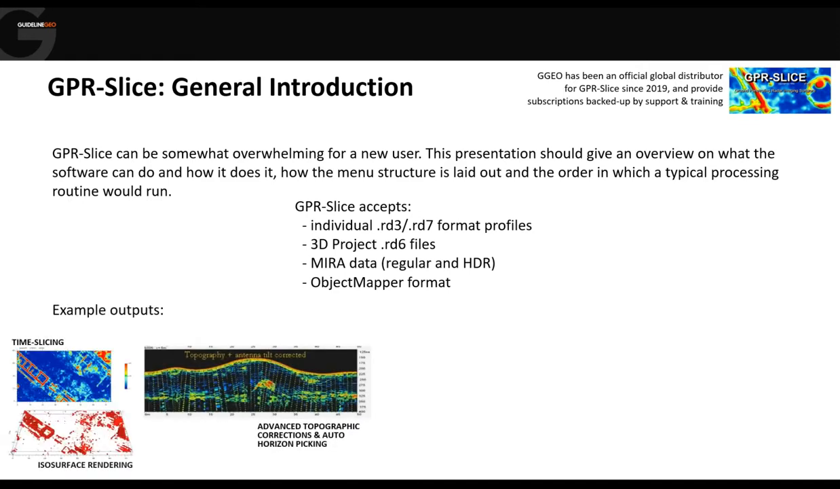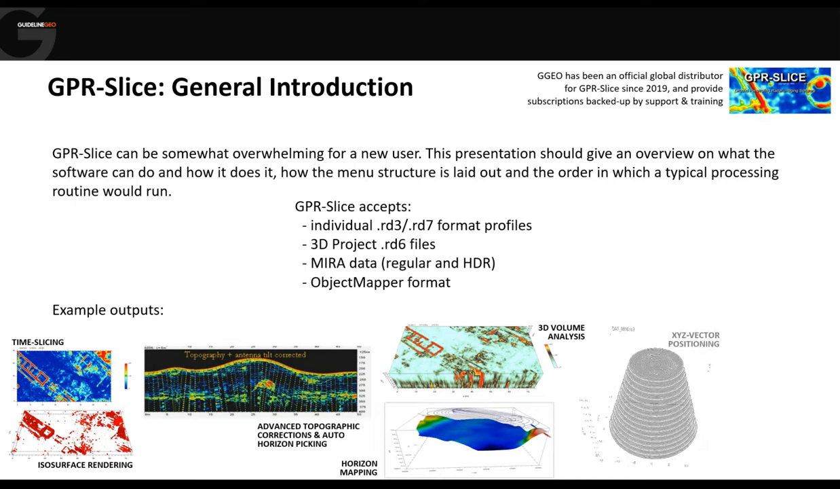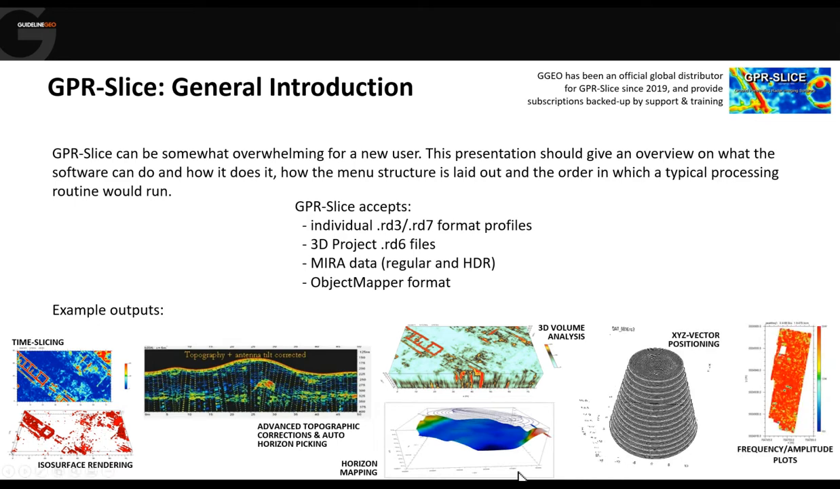In terms of what you can output from the software, the sky's the limit. From the very simplest would be radargrams, and they can be either flat radargrams or they can have topographic corrections to them.